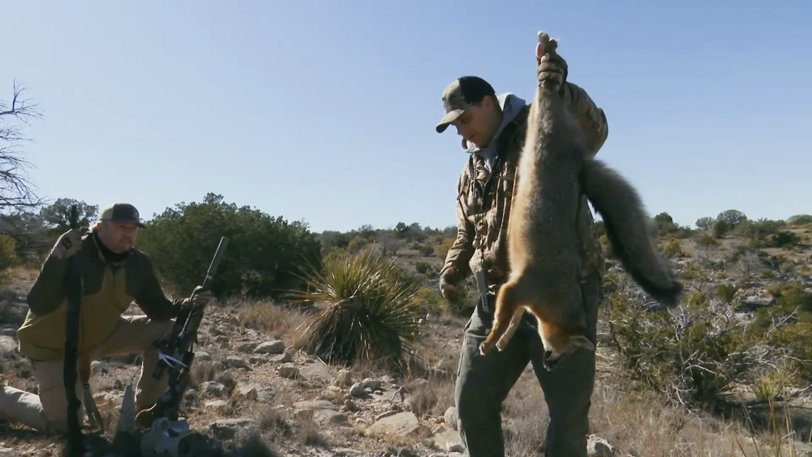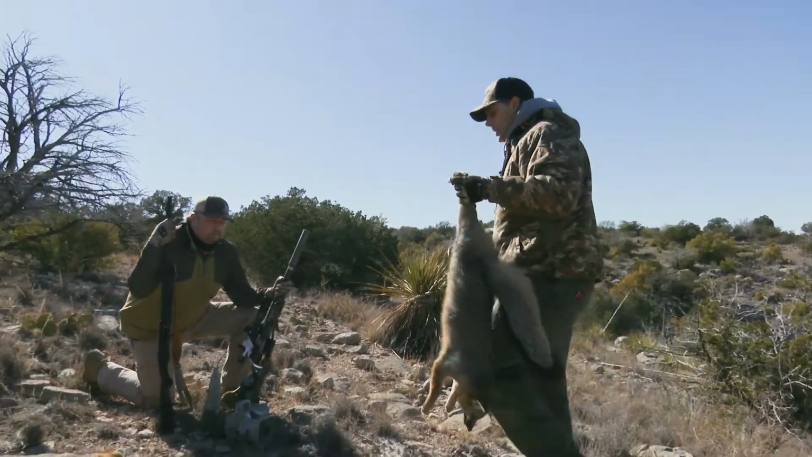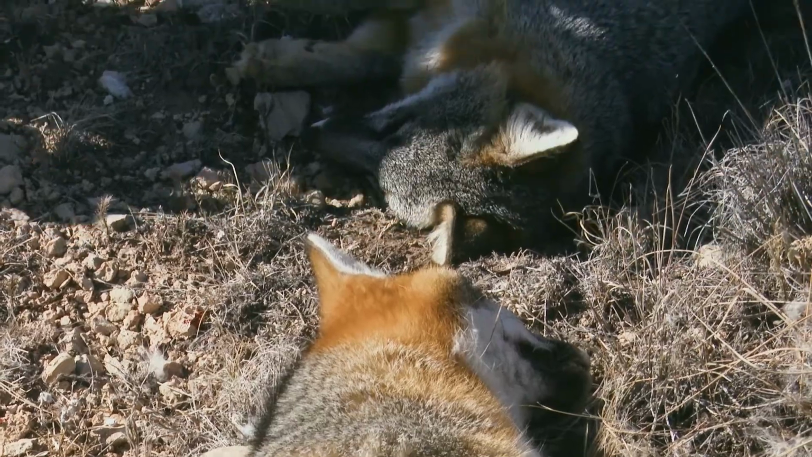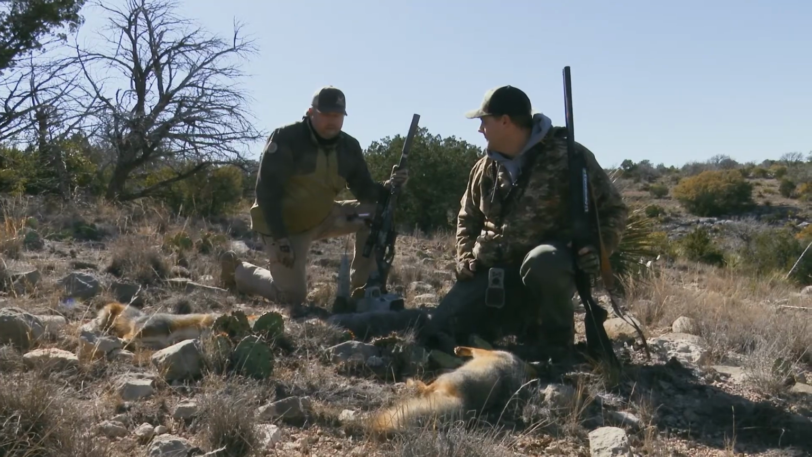Yeah, that's a big gray. But you know, we were talking about it when we were driving in here. It's like, man, we haven't really done this in a few years. Last time I think we did it, we went to Arizona. We just kind of hadn't done it lately. We very rarely do this here, so yeah.